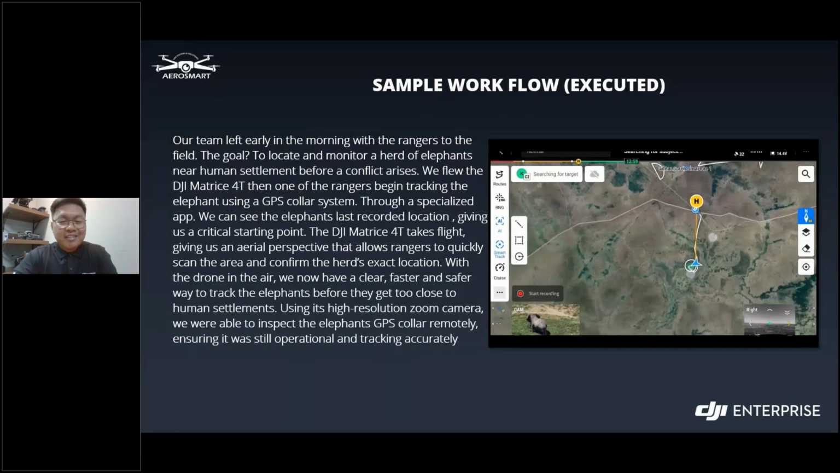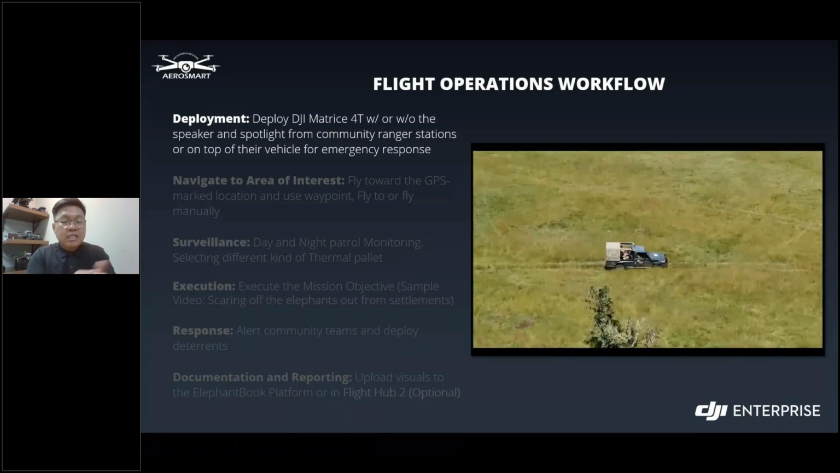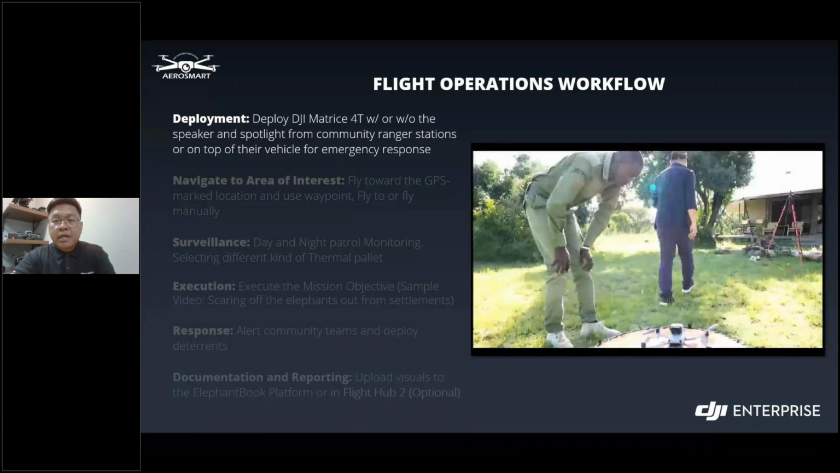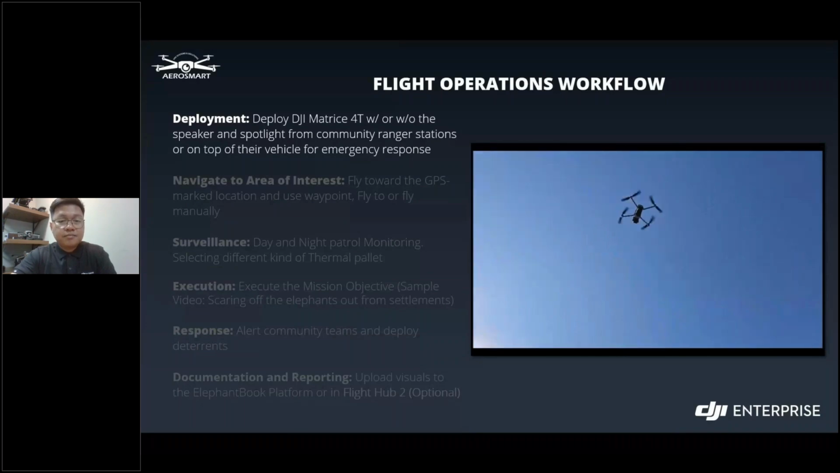Okay. Next, just to give you a precise overview of the steps on how we did it. So here are the steps of how we did the mission. First is the deployment. So deploy the DJI Matrice 4T with or without the speaker and spotlight at the community ranger station, or we can also install it on top of a vehicle for emergency response.